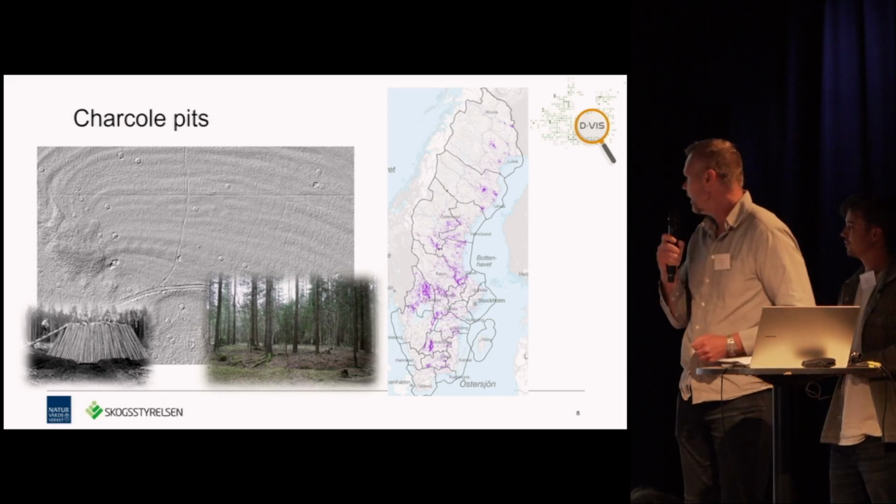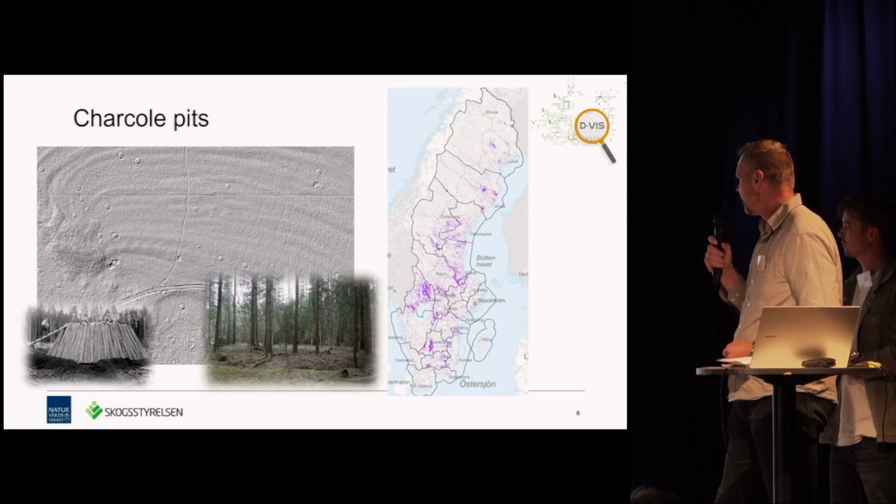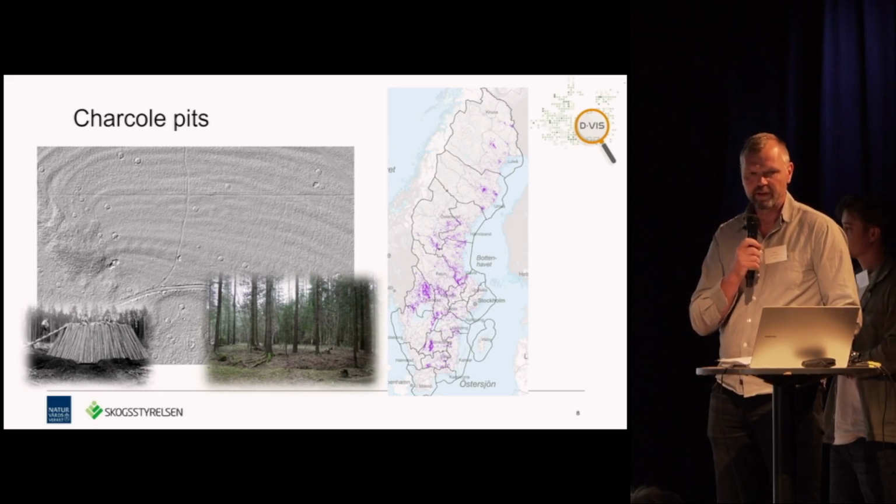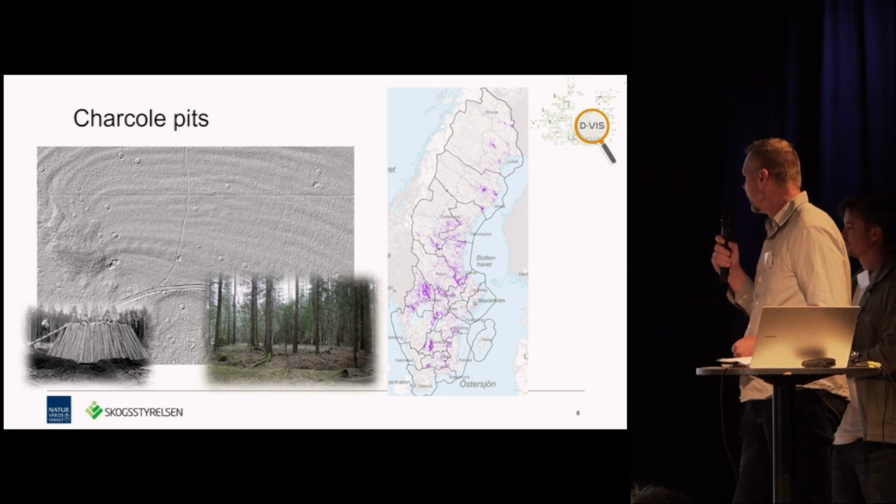And we can see to the right, we have the hotspots in Sweden, and it aligns very well with the major ironworks and industrial sites, with a big need for charcoal in the past.